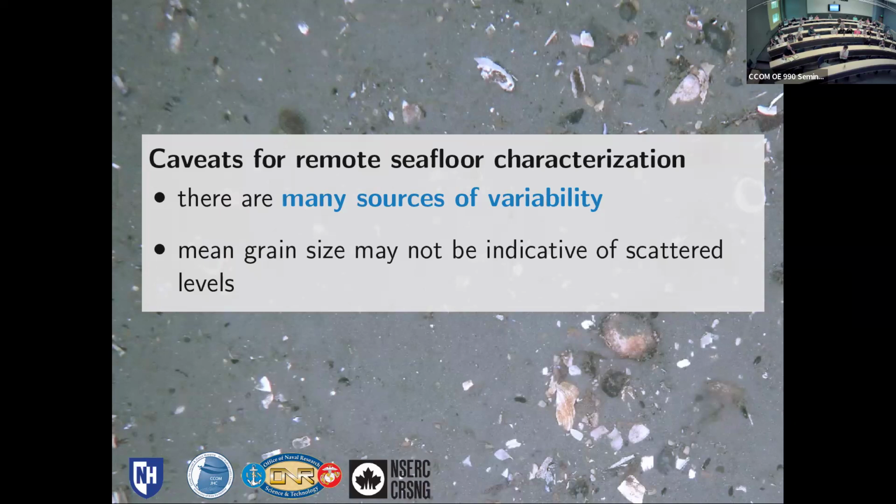And so I think it's going to be interesting. He's getting some pretty promising results comparing his tripod measurements to the scattering strengths from the ship. So I think that goes along with answering your question.